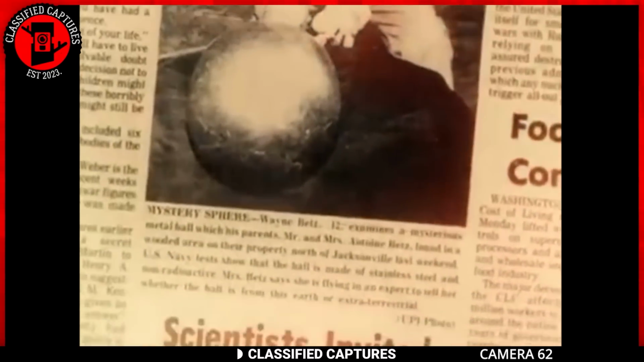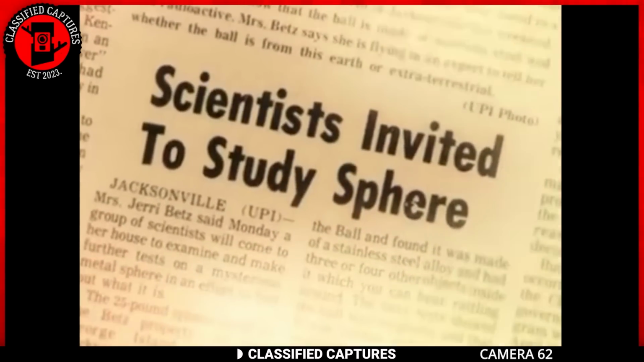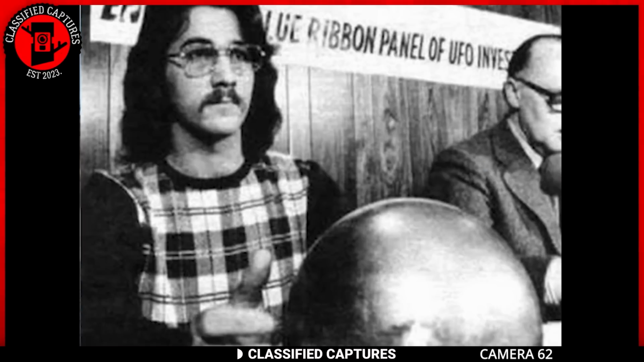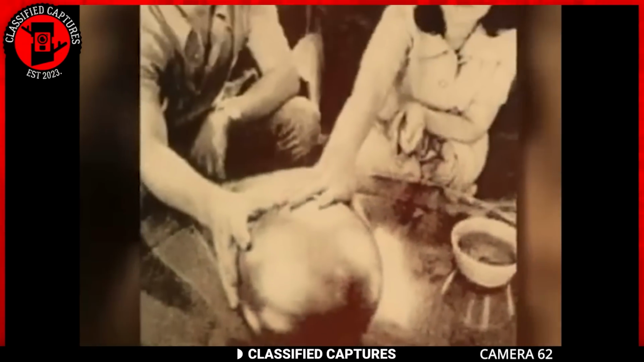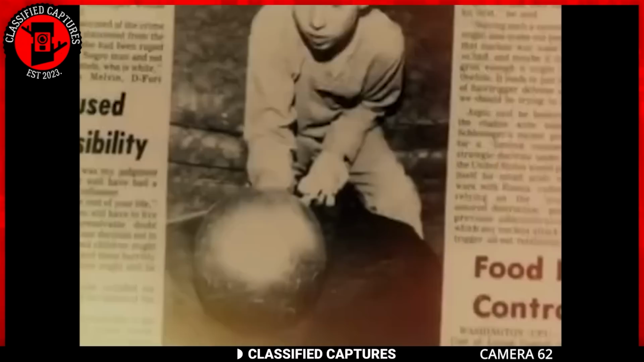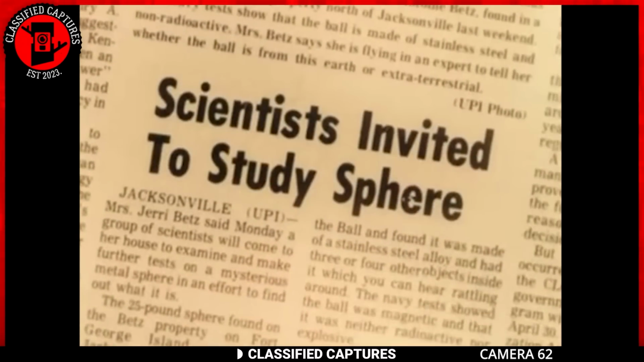The phenomenon caught the interest of the U.S. Navy, and various scientists conducted tests to determine its origin and purpose, but nothing conclusive was ever discovered. This lack of explanation has fueled speculation that the sphere might be some form of alien technology. As time passed, the news about the Betts Sphere gradually faded, and today its whereabouts remain unknown. The mystery of the Betts Sphere continues to intrigue those who hear about its story. Could it have really been an extraterrestrial artifact, or was it simply a product of human imagination?